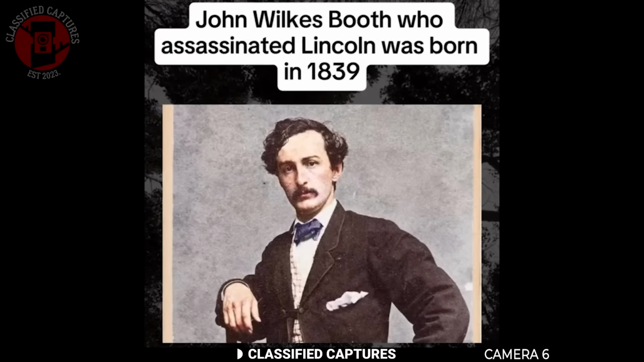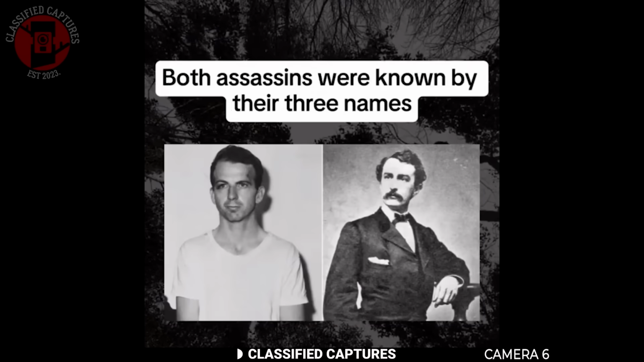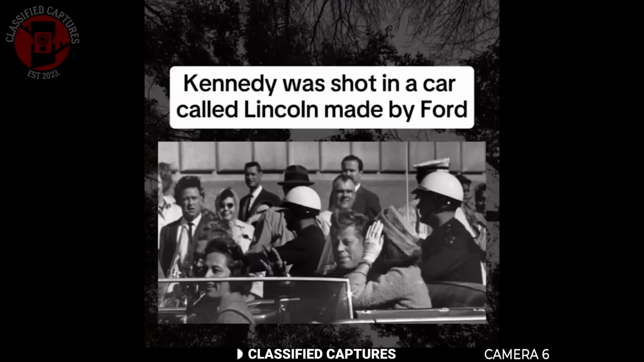John Wilkes Booth, who assassinated Lincoln, was born in 1839. Lee Harvey Oswald, who assassinated Kennedy, was born in 1939. Both assassins were known by their three names, both names composed of 15 letters. Lincoln was shot at the theater named Ford. Kennedy was shot in a car called Lincoln, made by Ford.